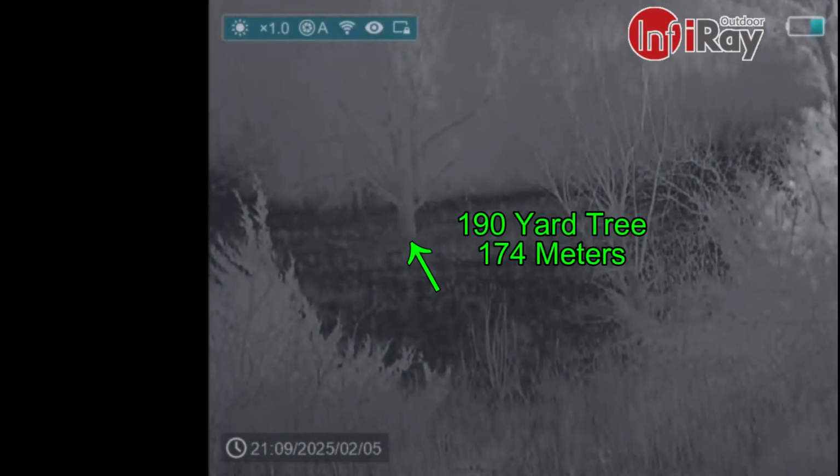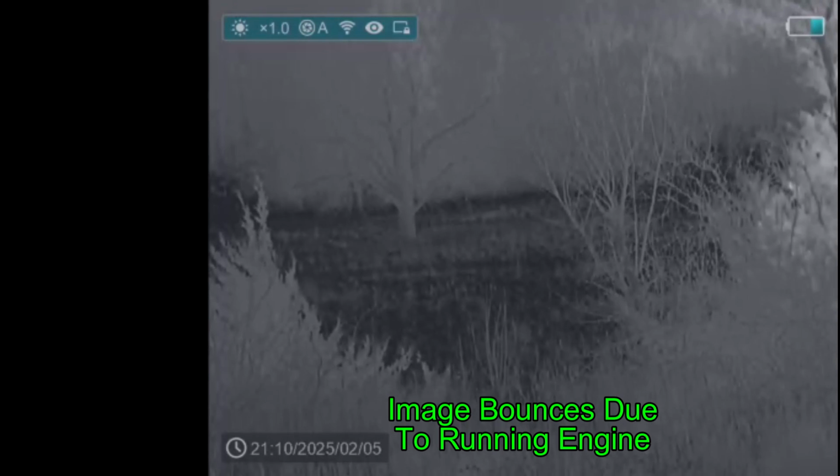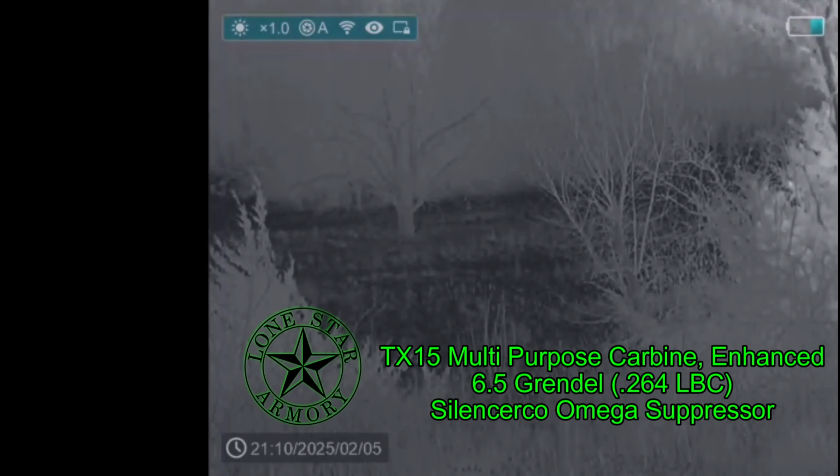So I'm up here sitting on top of the bluff. I've got the InfiRay Finder looking in one direction. I'm using a hand scanner to look in another direction, and I happen to glance down and see a hog disappear into the woods. So I get out of the truck and I get on my Lone Star Armory TX15